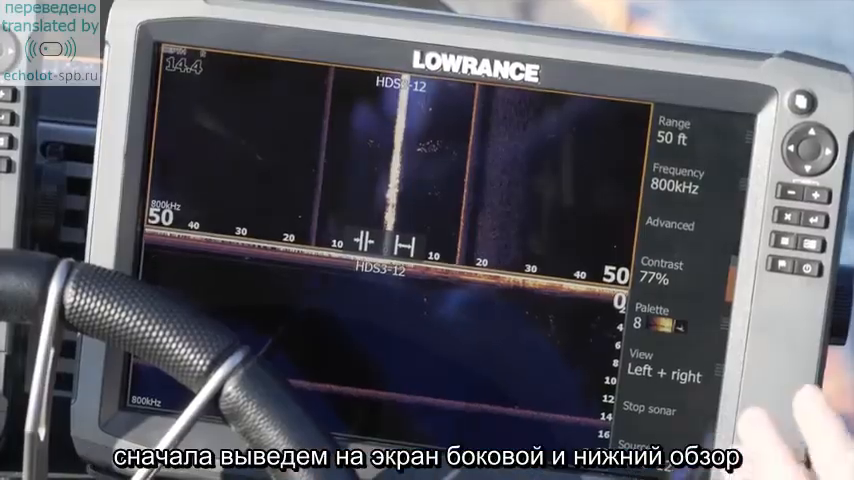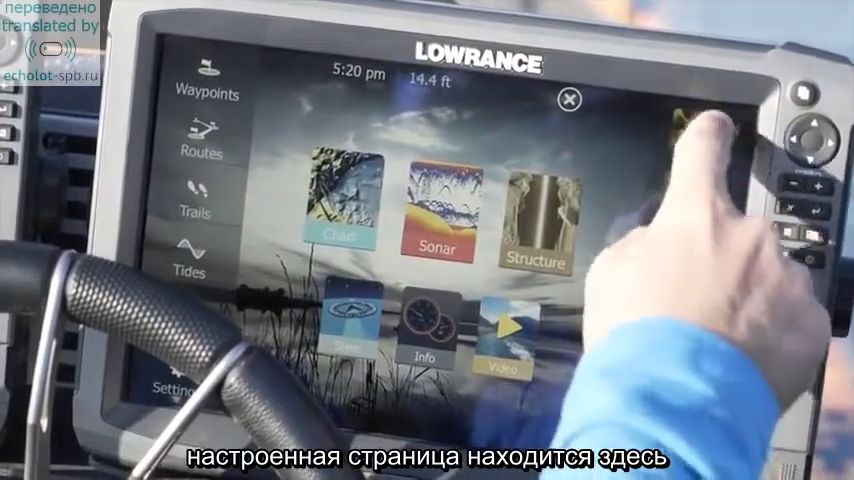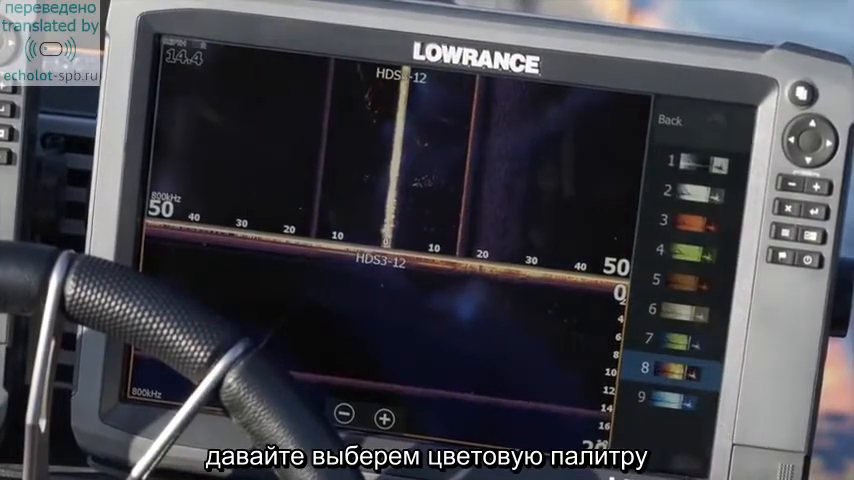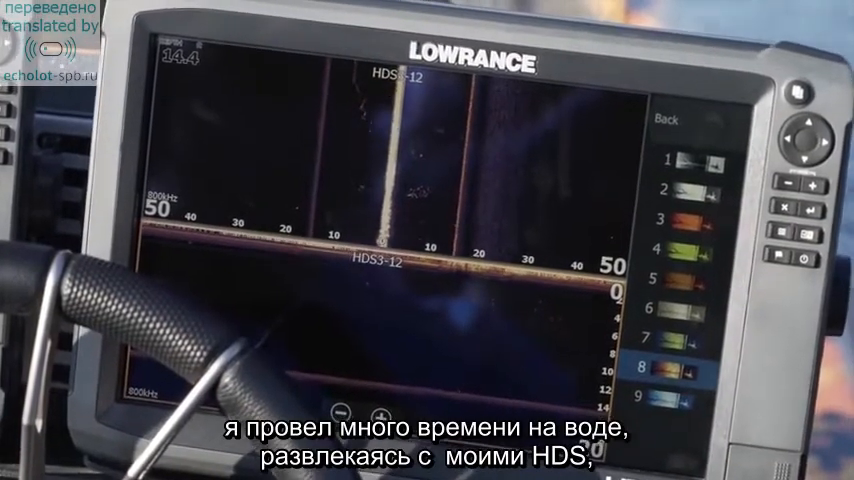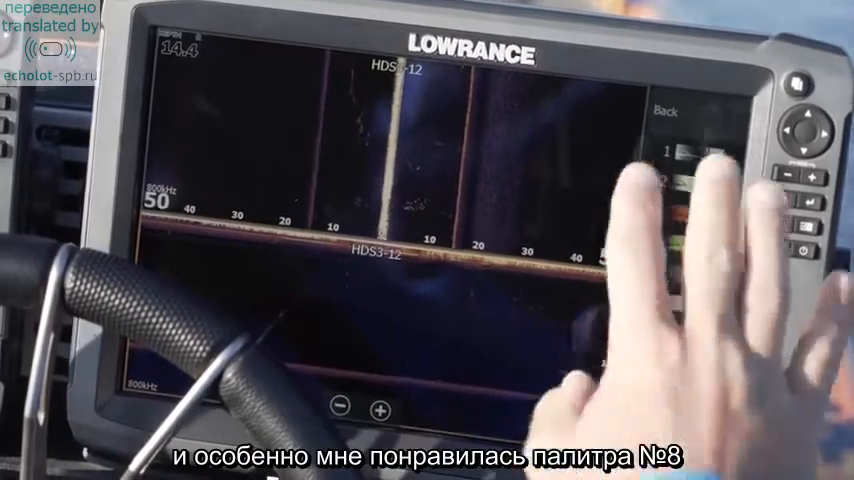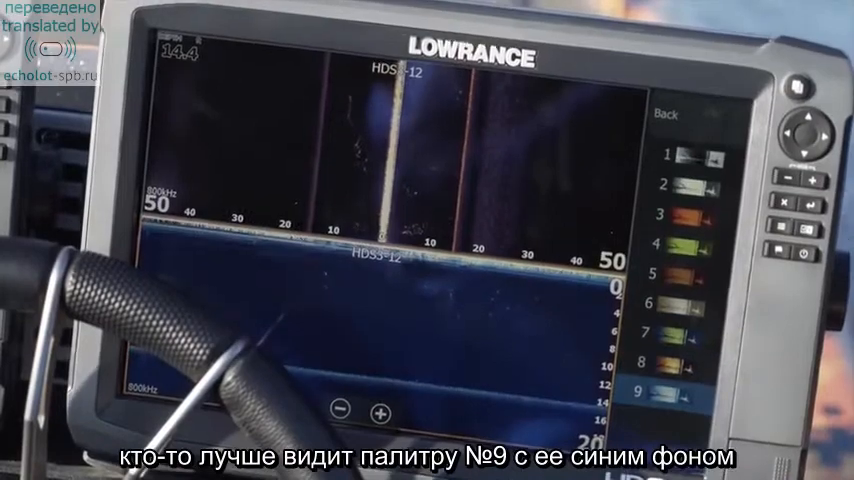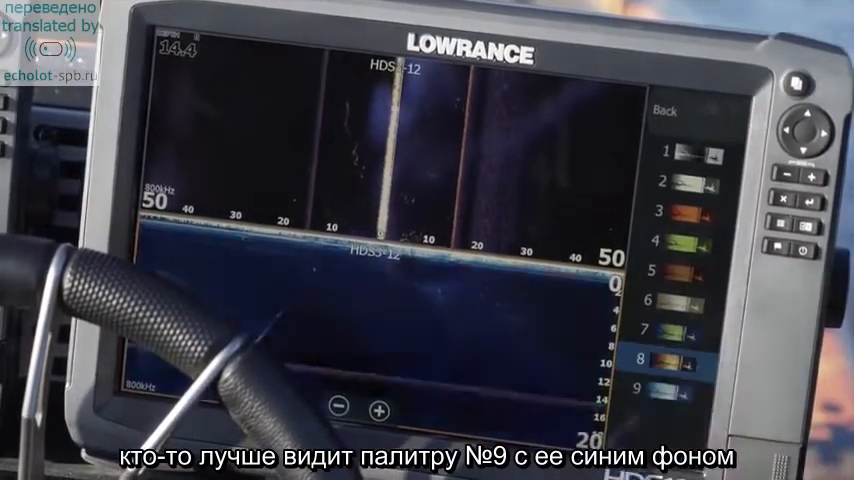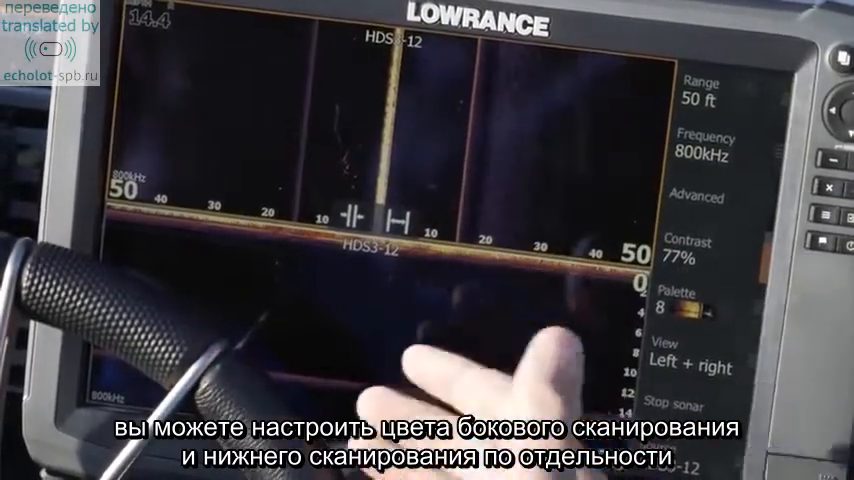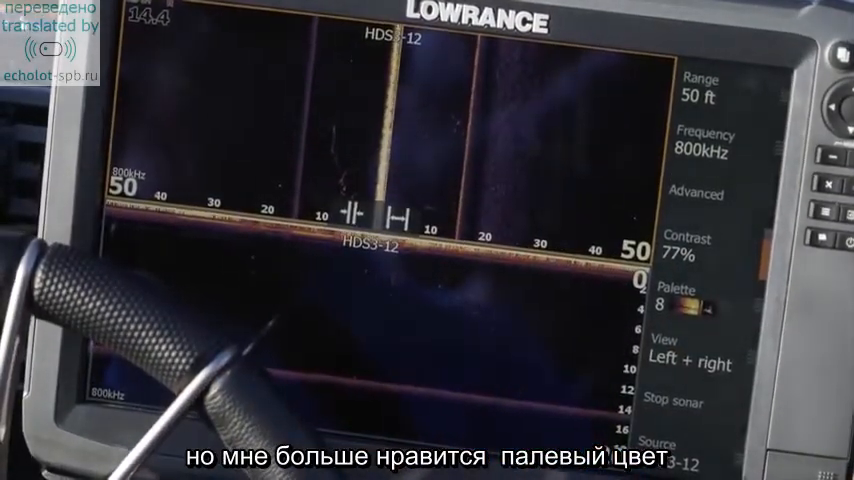So the first thing I'm going to do whenever I pull up my side imaging on my unit, which is right here in my shortcut menu, I'm going to select my palette. I've done a lot of idling offshore, spent a lot of time with my units. I personally like palette number 8 better than all of them. Everyone's eyes are a little bit different. Some people might see palette 9 with the blue a little bit better, and you can adjust your side imaging over your down imaging to be different colors if you prefer, but I really like palette 8 on both. It gives me the best picture overall.